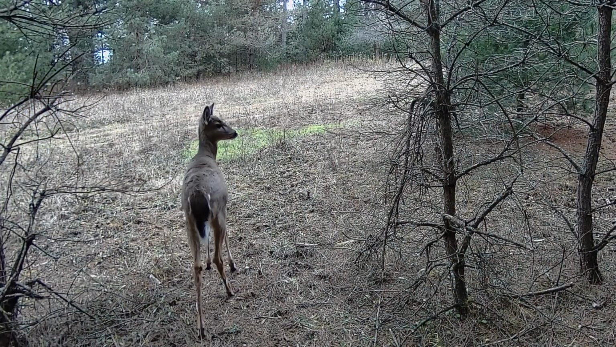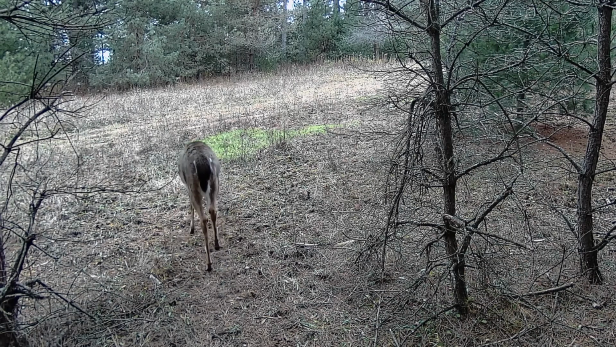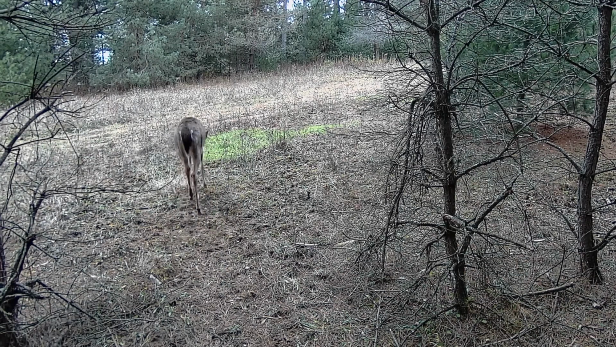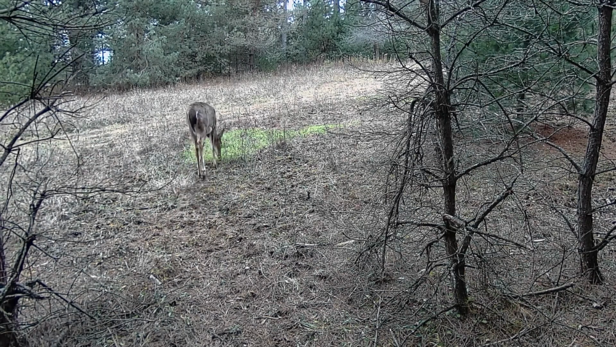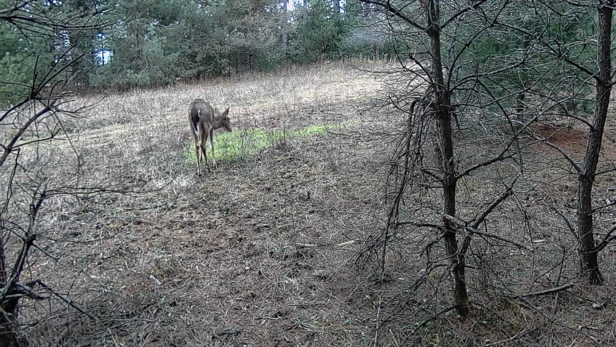Before showing you some footage of him from last season, I want to show that food plot that I was talking about. This is the only reason this buck came into range. This is just a 6 by 4 foot area of cereal rye. It was so easy to plant, grew fast, and it did the trick.